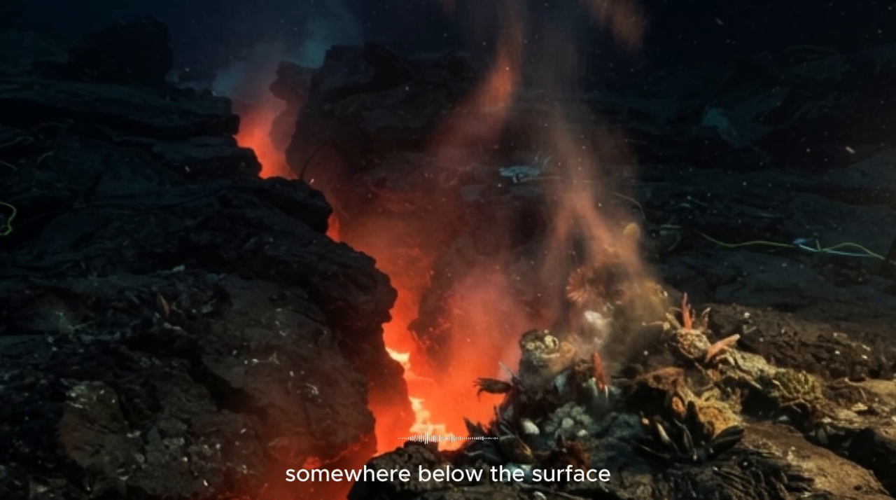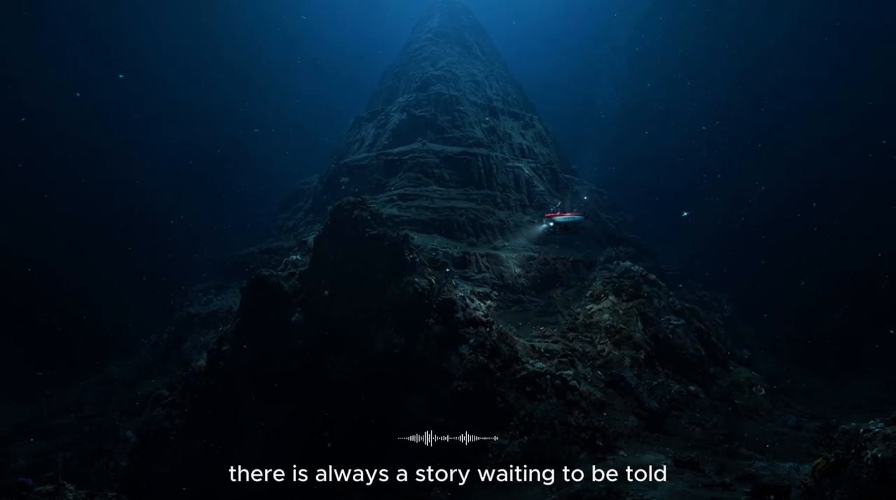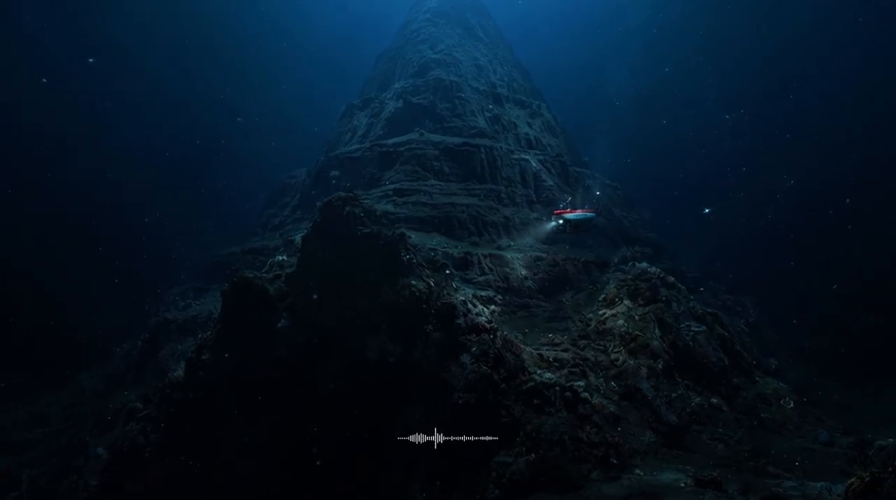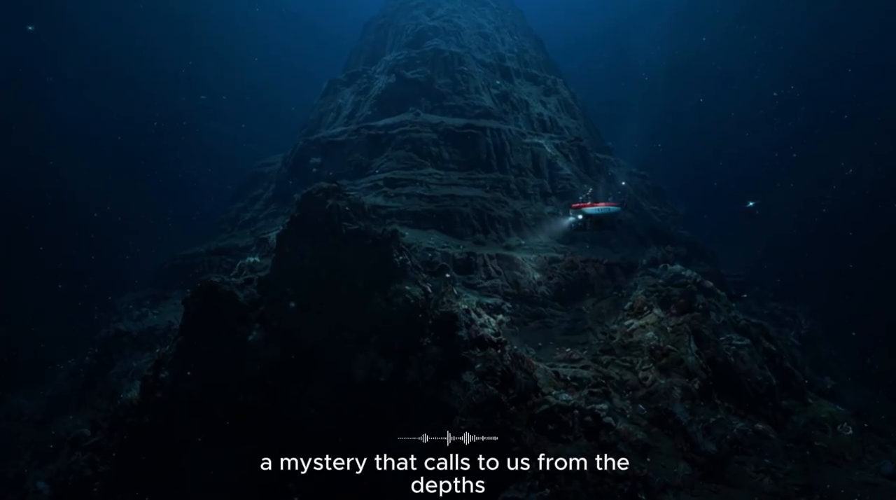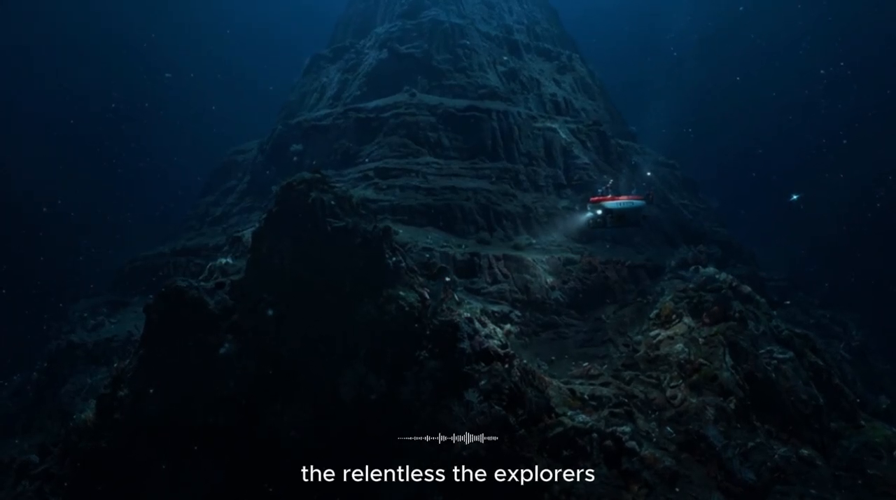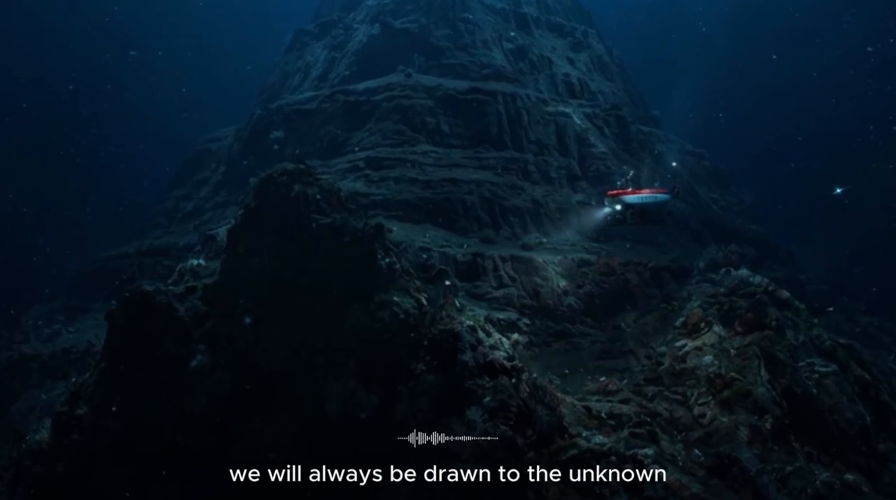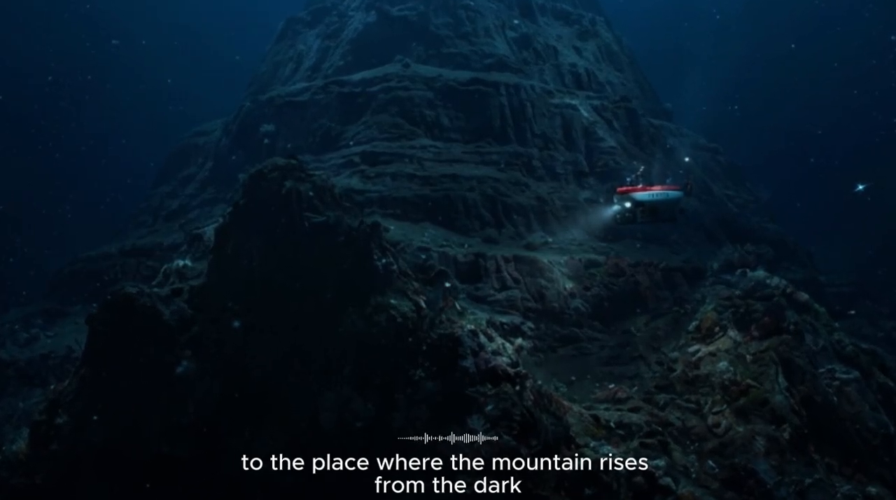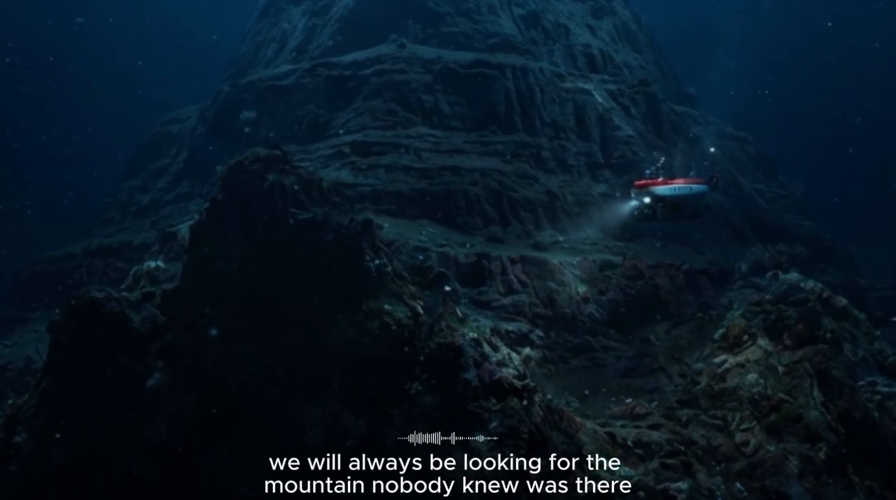Somewhere below the surface, there is always a mountain waiting. There is always a secret waiting to be uncovered. There is always a story waiting to be told. The ocean is not a place of emptiness. It is a place of infinite possibility, a mystery that calls to us from the depths, and we, the curious, the relentless, the explorers, will always answer that call. We will always be drawn to the unknown, to the edge of the map, to the place where the mountain rises from the dark. We will always be looking for the mountain nobody knew was there.